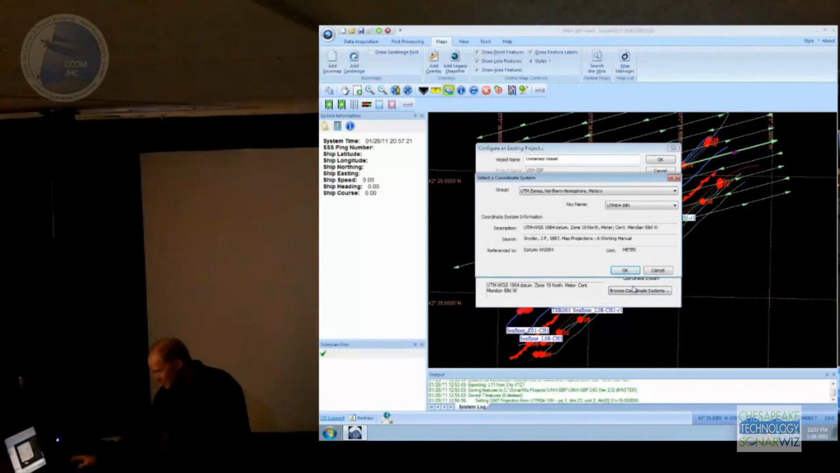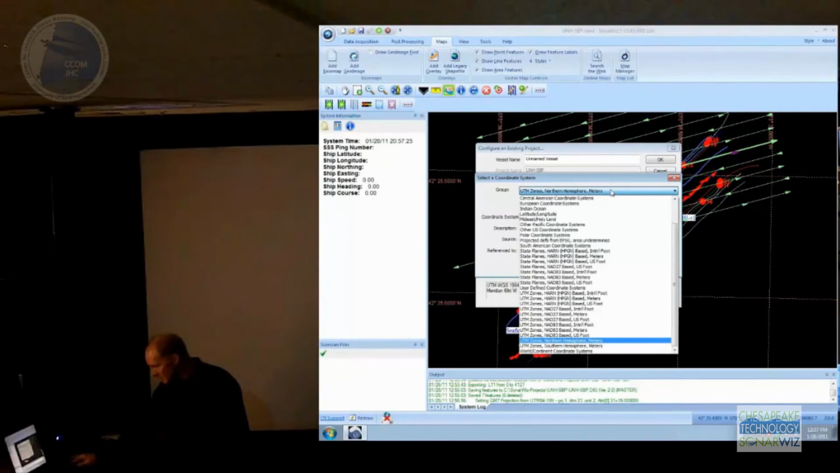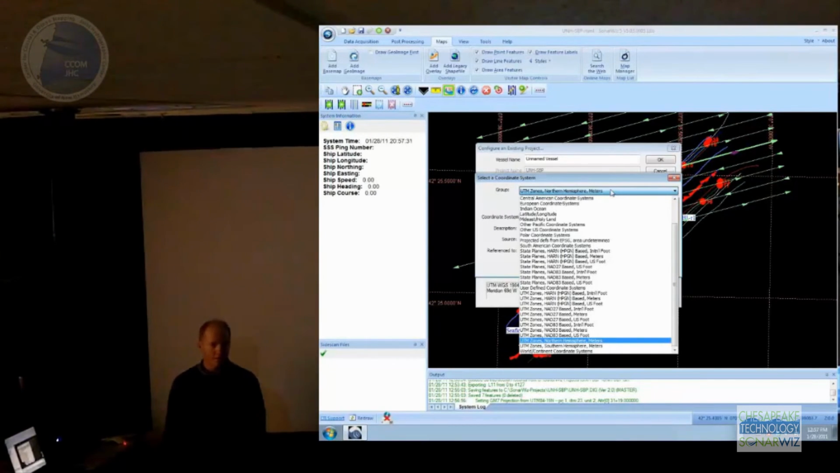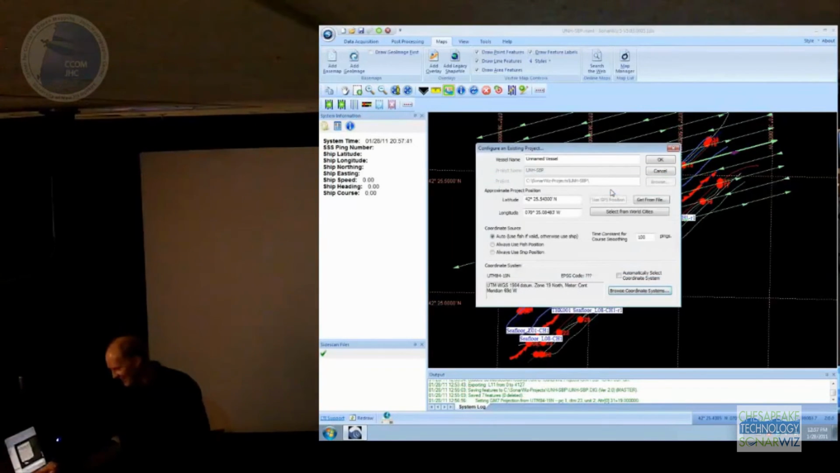By default it uses UTM if you don't specify anything, but you can choose from a wide range of coordinate systems, and you can even make your own. You can change the parameters, create your own datum and your own ellipsoid. You can work on Neptune if you want to. And believe me, I have. It really screwed things up. My screwing it up, not the software.